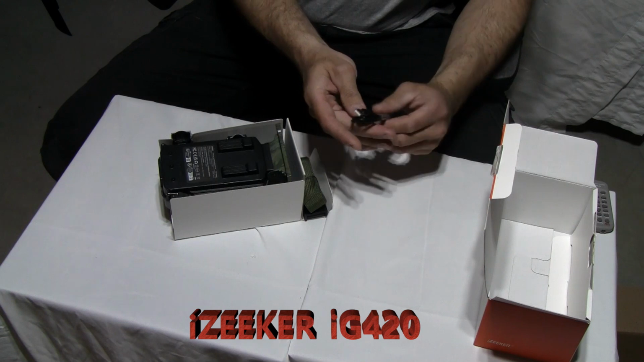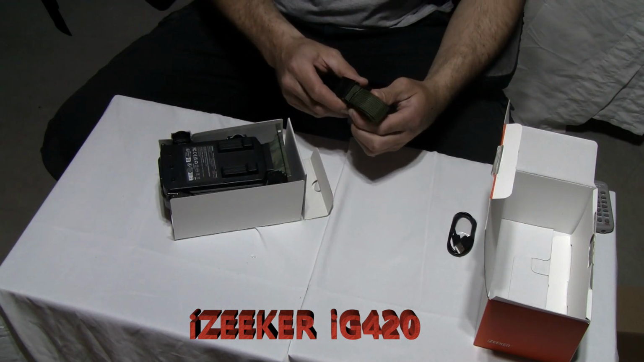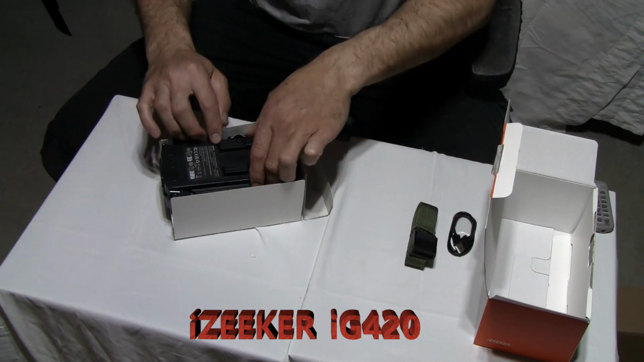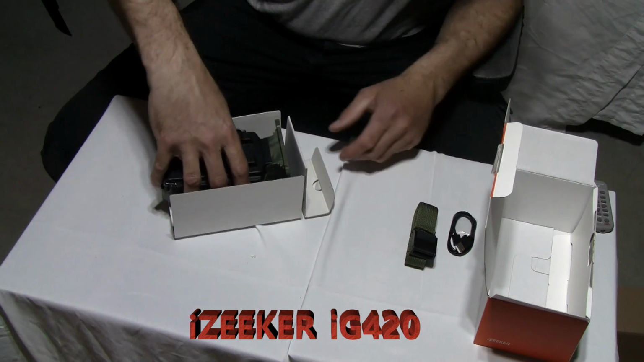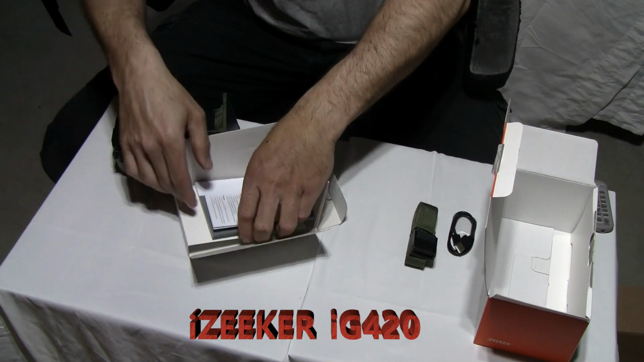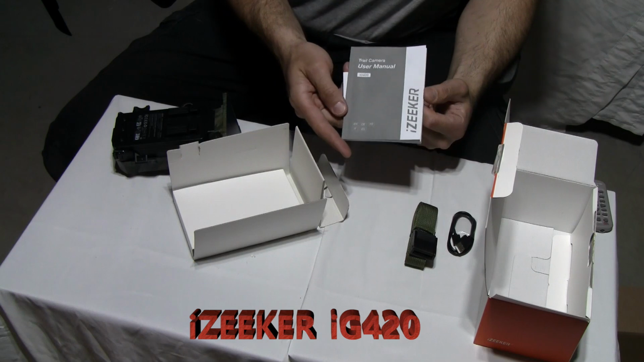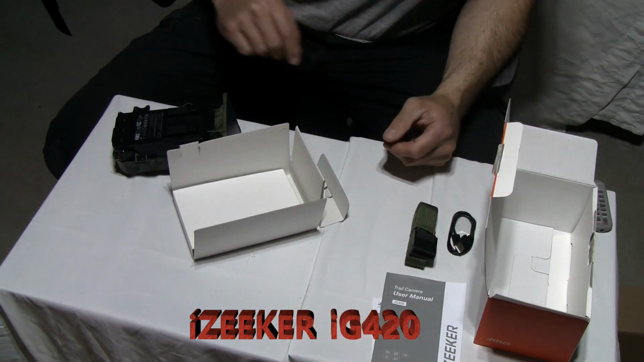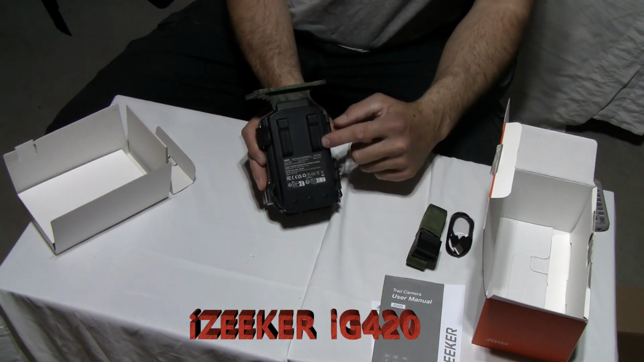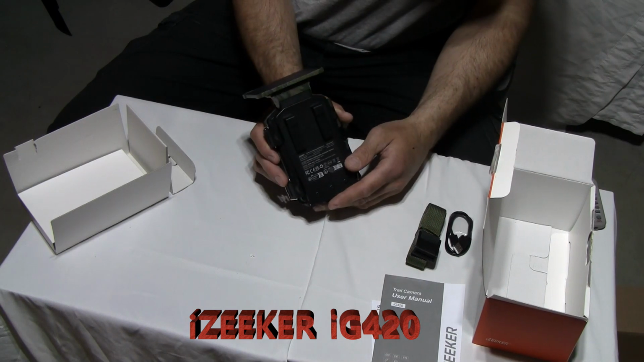So we got the USB-C wire, and we got the strap for mounting around the tree. That's going to go through these little clips. We'll get to that. And let's see. We got the instructions. So if anything we're not sure of when we're going through our settings, we'll have a look at the instructions. So that strap is just going to go in through the hole there around the tree. I'll usually go around the tree a couple times, but we'll get to that when we go in the field.